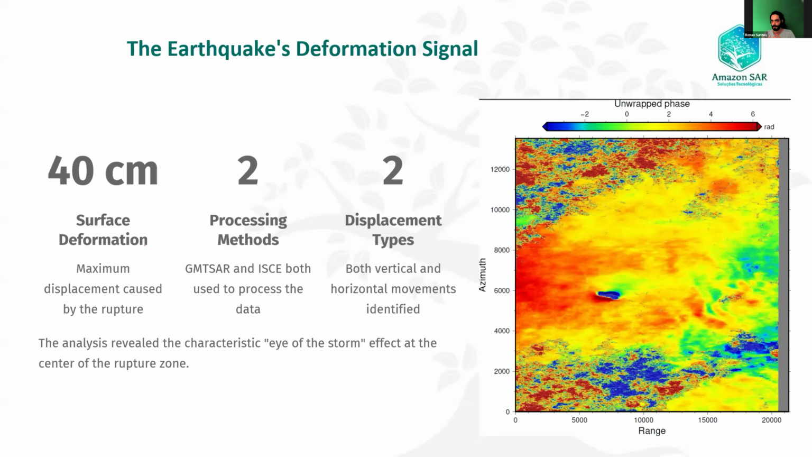So there are a lot of papers about this earthquake from 2021. The surface deformation was more or less 40 centimeters. And so I used these two techniques, GMTSAR and ICC. And for me, GMTSAR was better and more precise, like the resolution and the filters. So it was better to see the shallow nature of this earthquake.